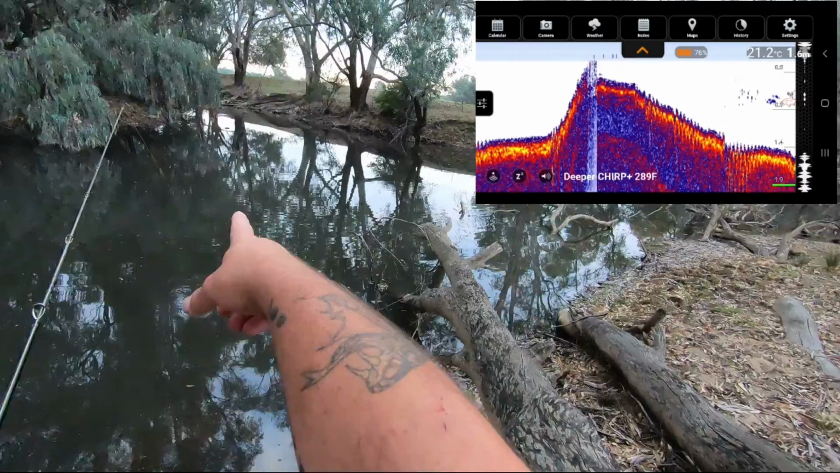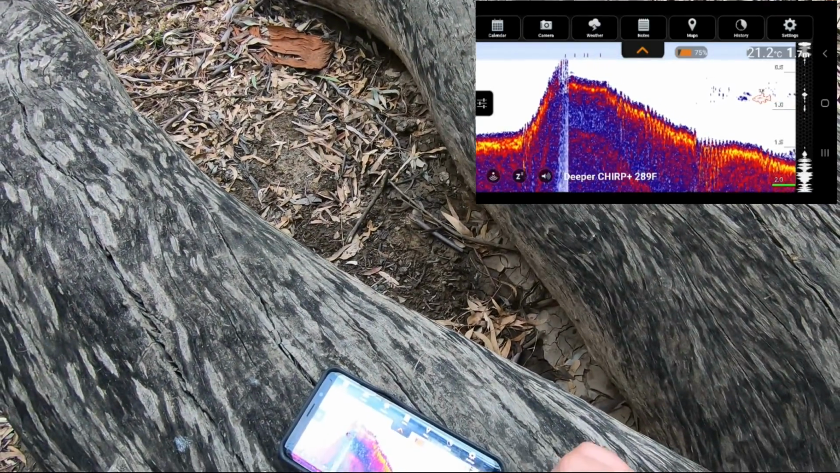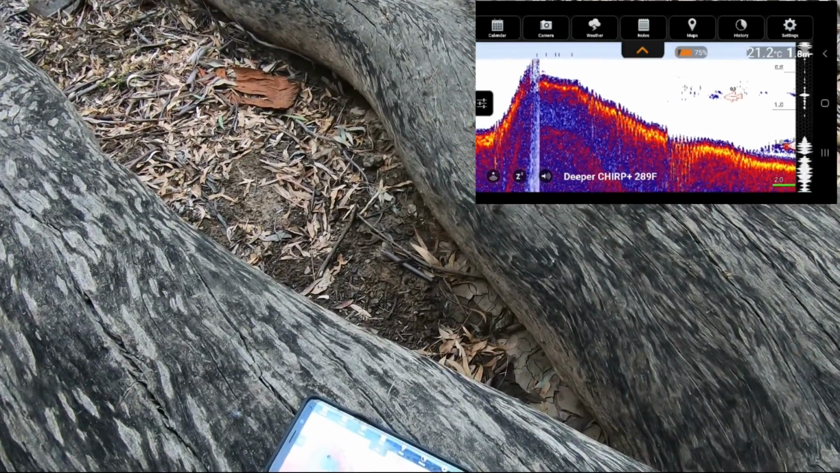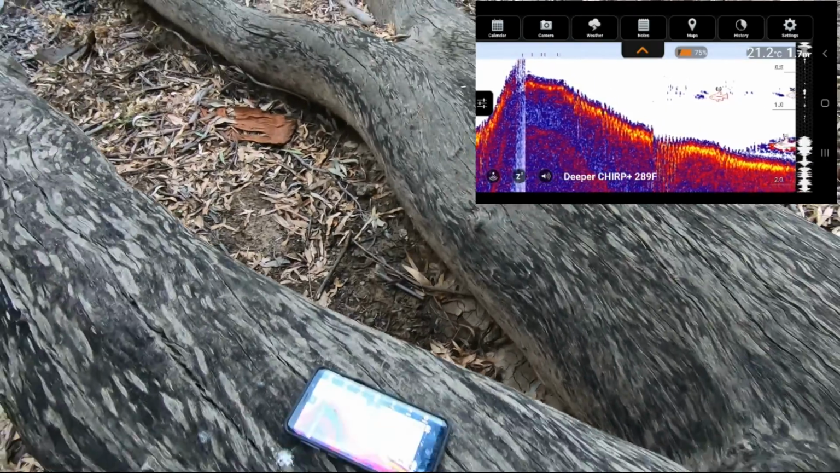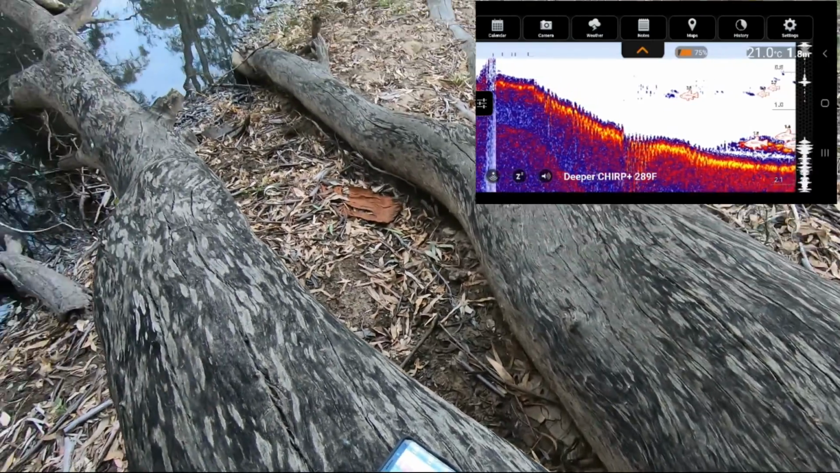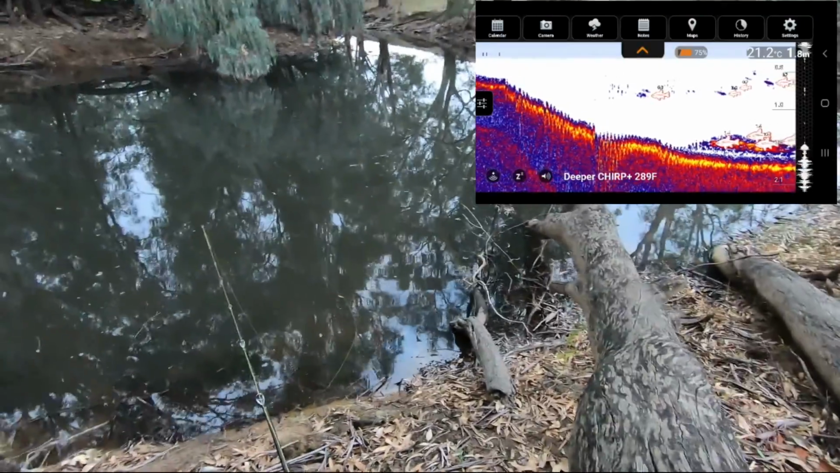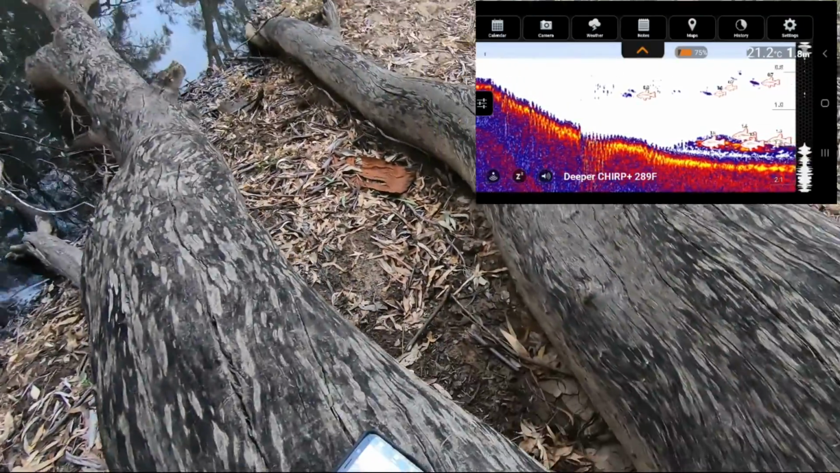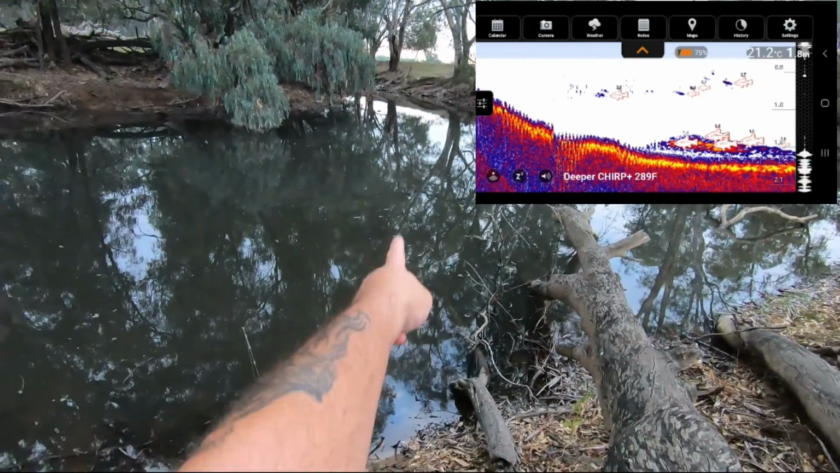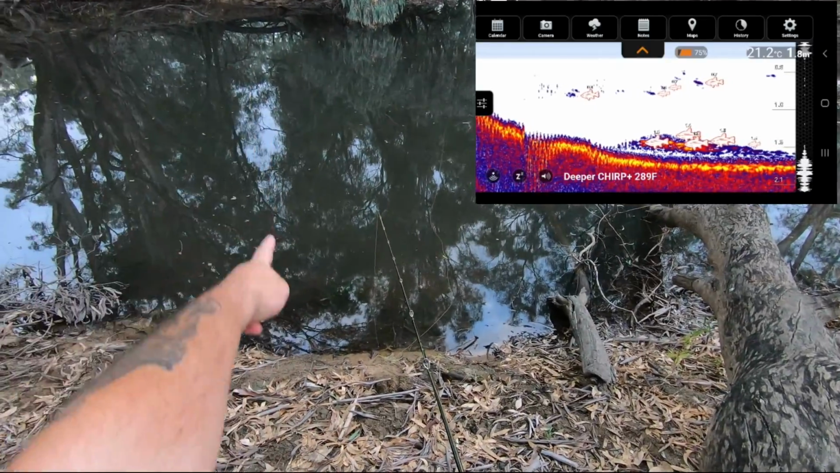Rightio, where that is there now at the head of that tree, if you look at the screen here, that's showing something midstream halfway down, and it's also showing something on the bottom. Look at the bottom of the screen here. Yes, it's showing a fish icon. It may or may not be a fish. Murray cod hold very, very close to logs, so there could be a log down there with a fish next to it, or it could be just a log. But either way, what it's showing me is that that particular part of this pool is a much more likely spot to hold Murray cod than over here where it was really smooth.